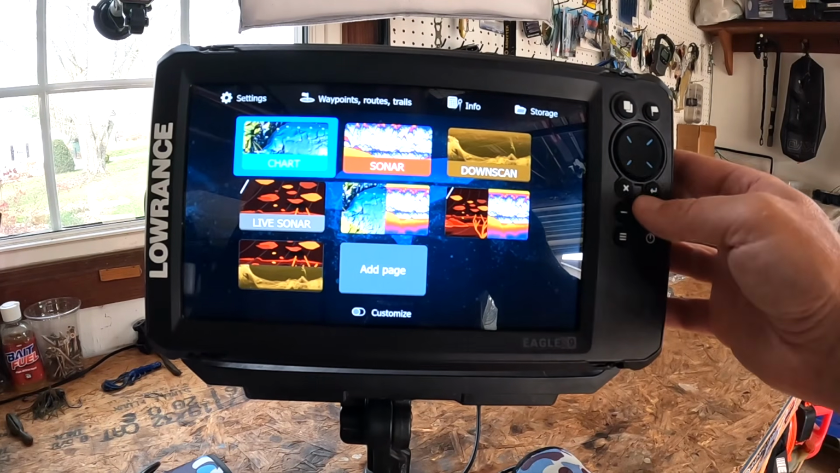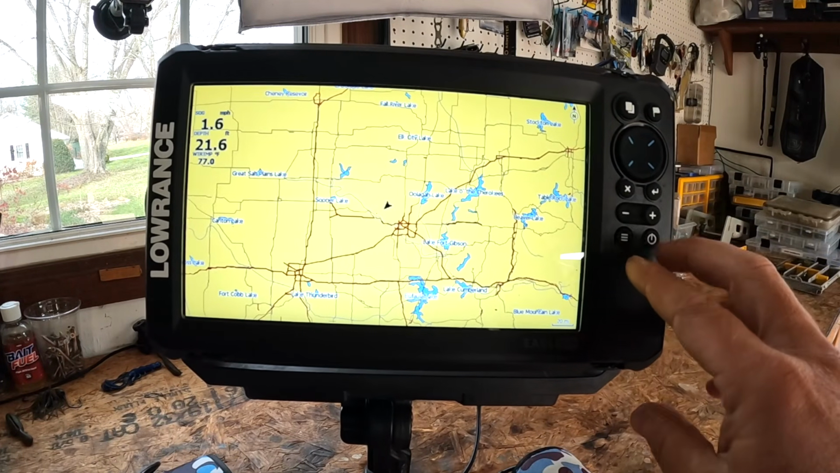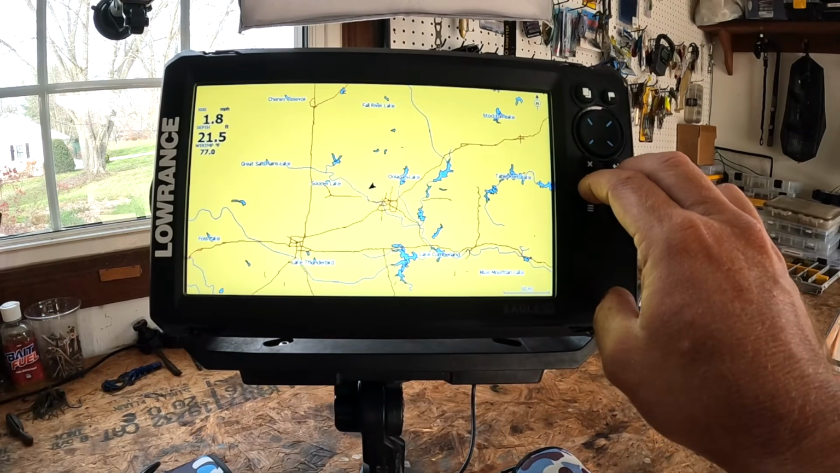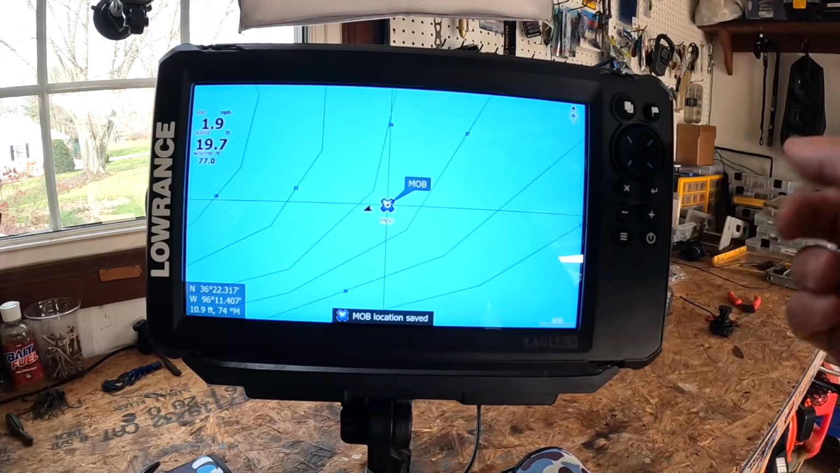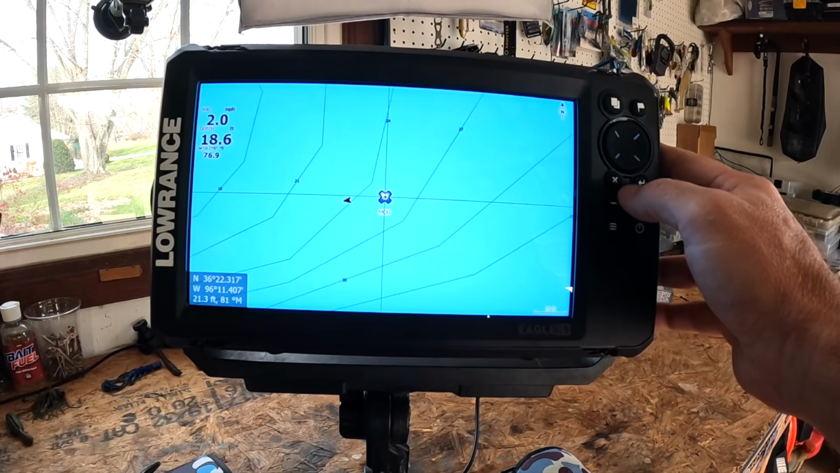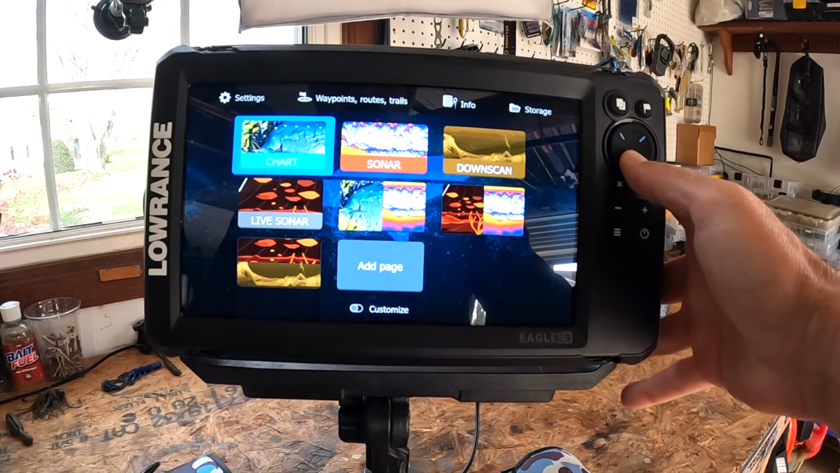Of course, let's just go into a chart. You can zoom in, you can zoom out. However, a quick little note here: if you hit both at the same time and hold them down, it is going to do a man overboard, save location. So that's how you can quickly do that if you need to, in case you lose somebody on your vessel. And then down here, the 3 little hamburgers, I like to call them, if you hit that, it's going to pull up your settings on whatever page you're on.